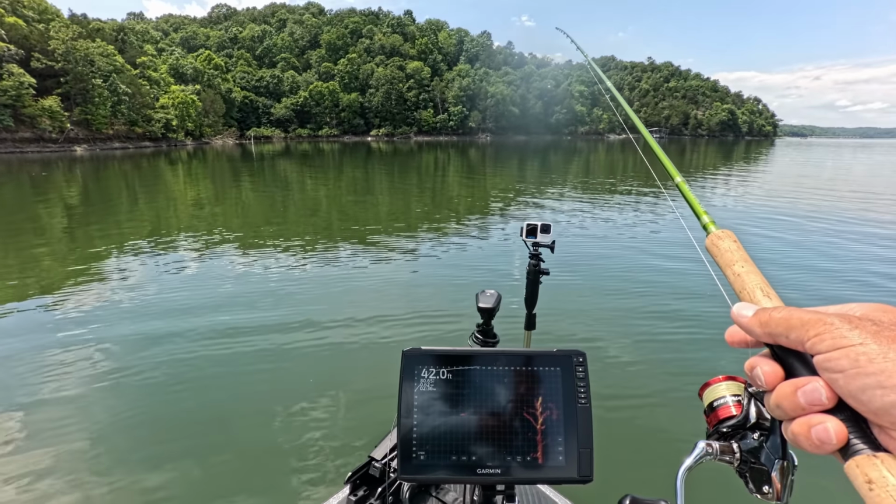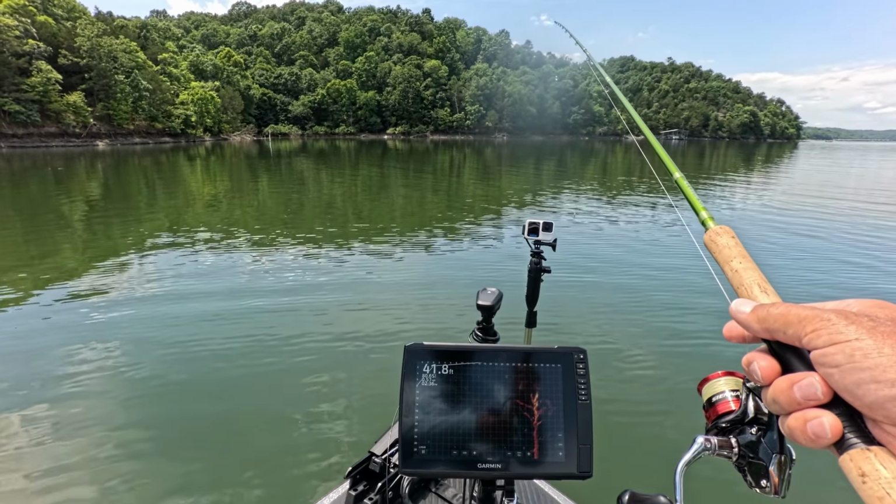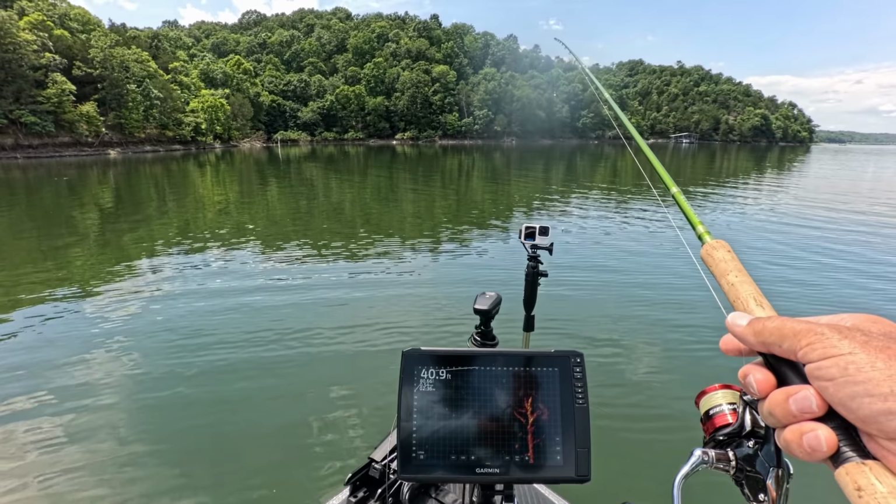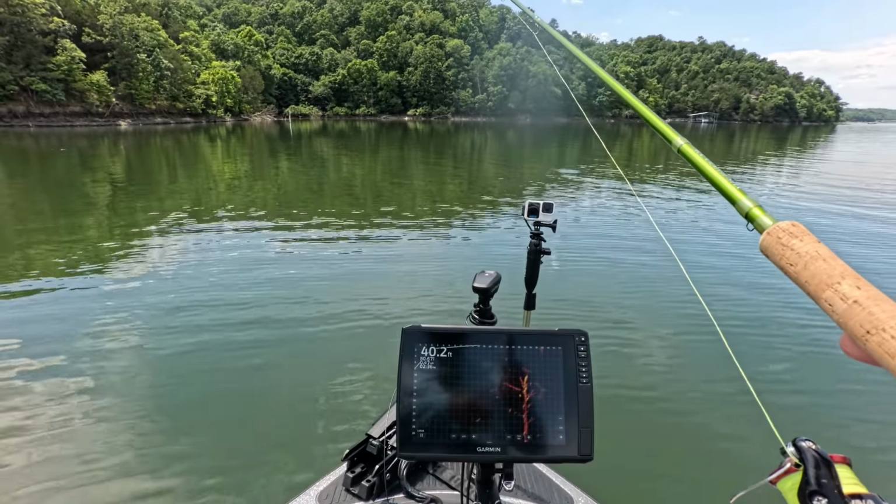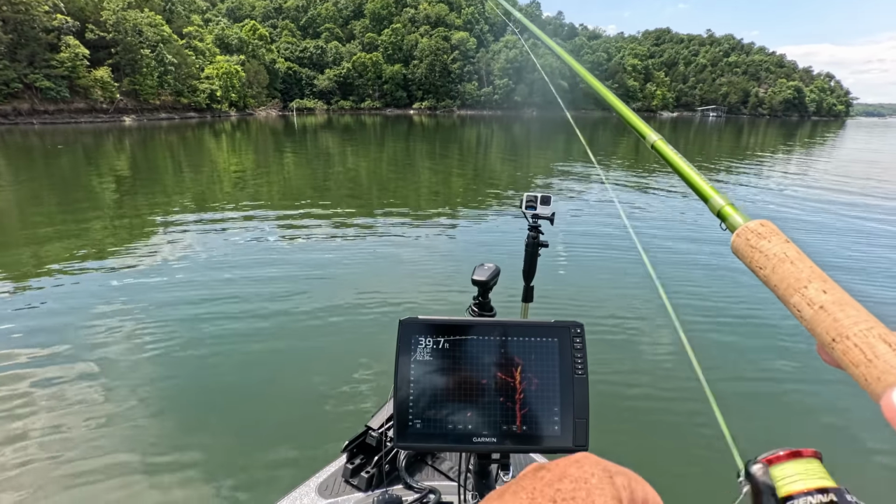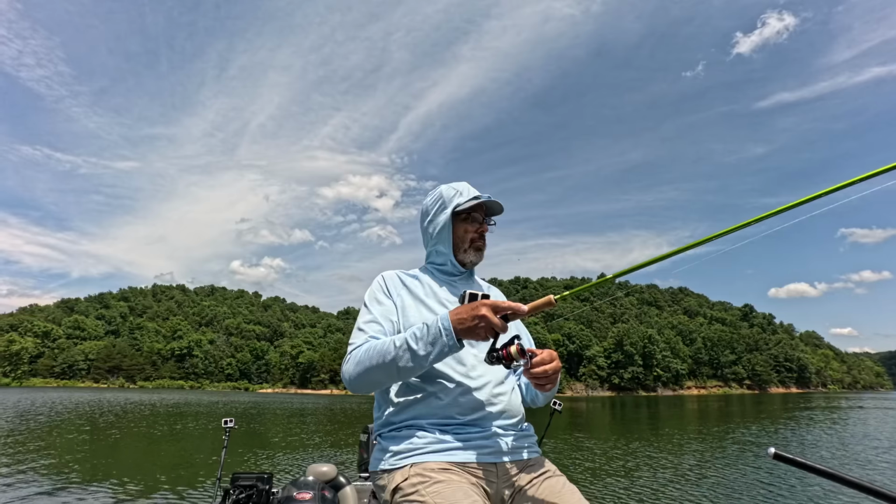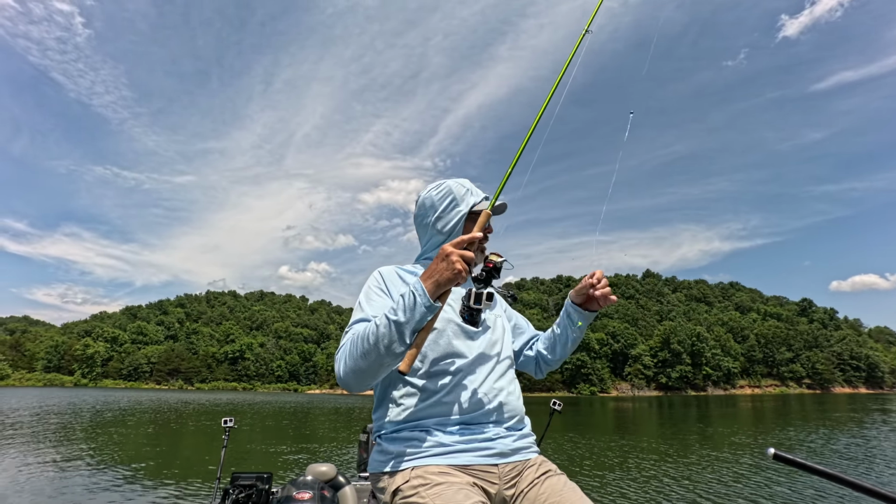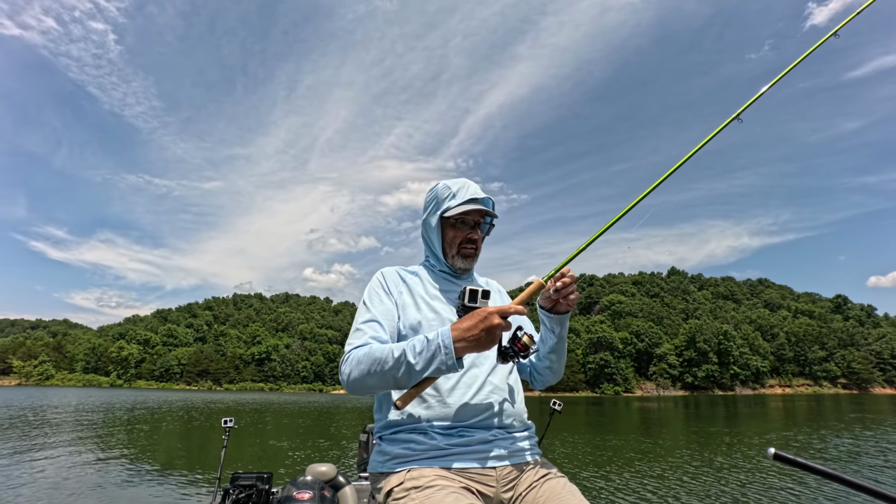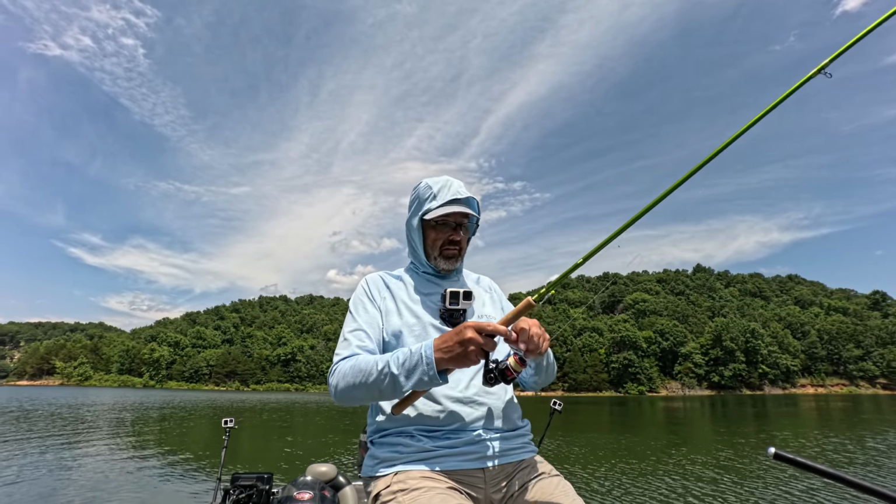I have been working my way out towards the mouth of the cove. Not much out here on these trees. Pretty scarce. We're going to run up in the back of that other little creek arm. Let's see if we can find them in there.